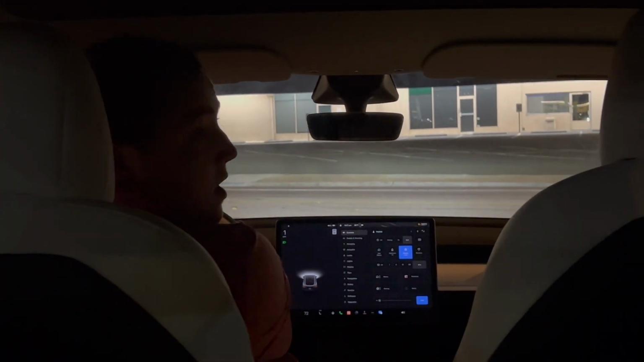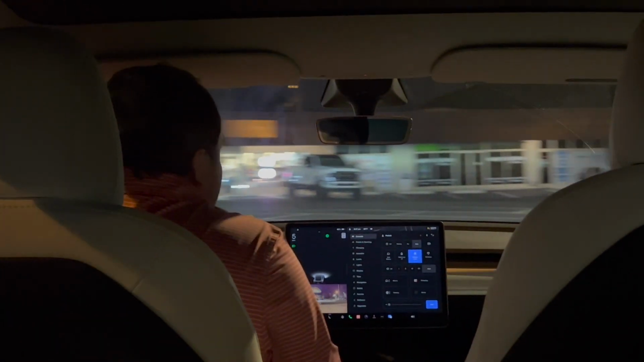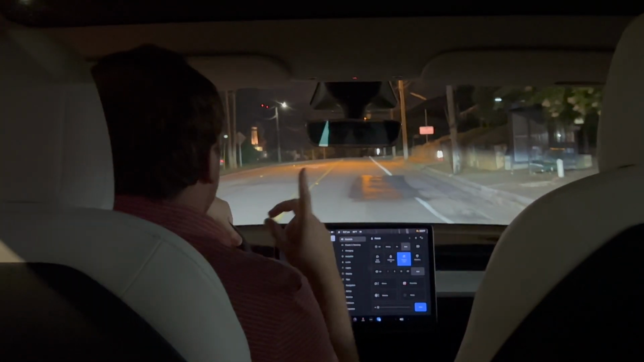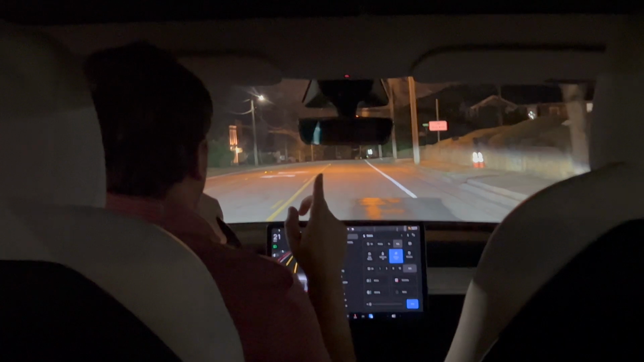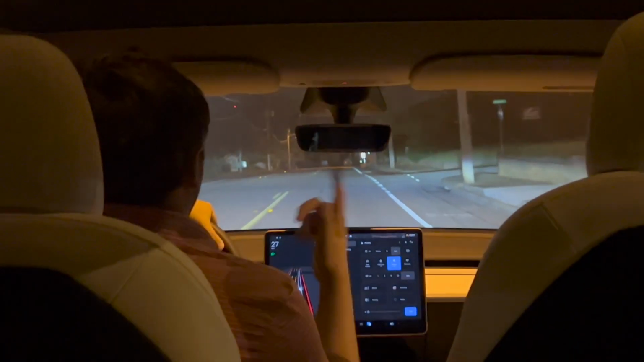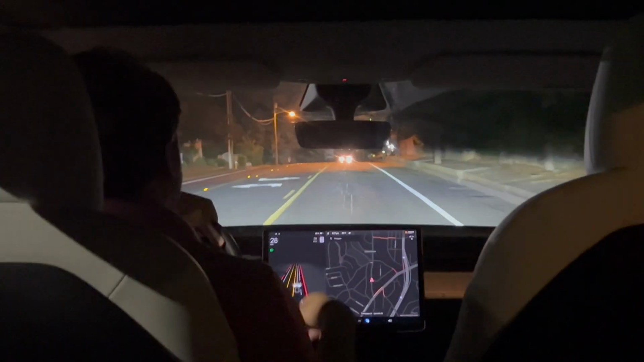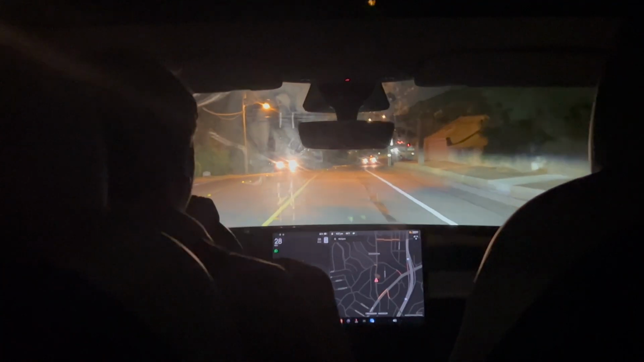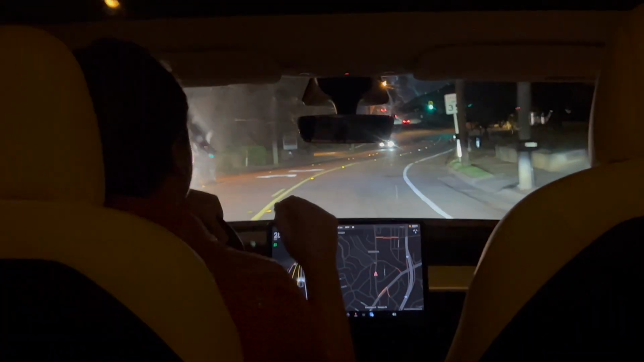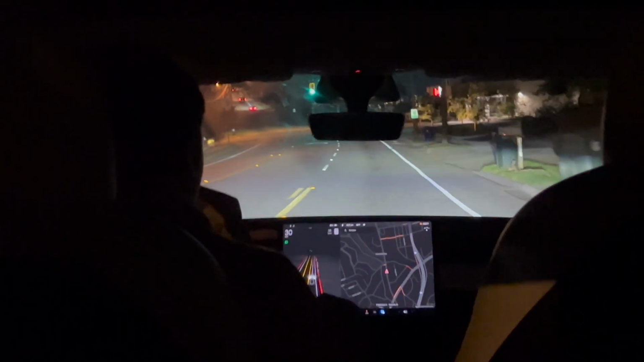So today we're gonna go on a night drive. Well, not a little bit of a night drive, it is a night drive. And just show you around how the full self-driving works. I know on my last video I didn't do anything too complex, so hopefully we'll get a little bit more of a complex drive here today. I also tried to improve the viewing angle a little bit, and hopefully the bumps and such won't be too bad as well. So let's go ahead.